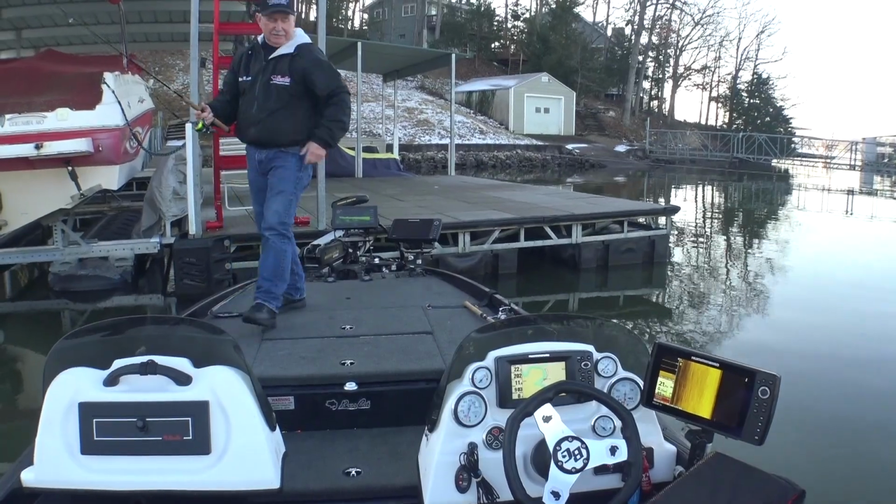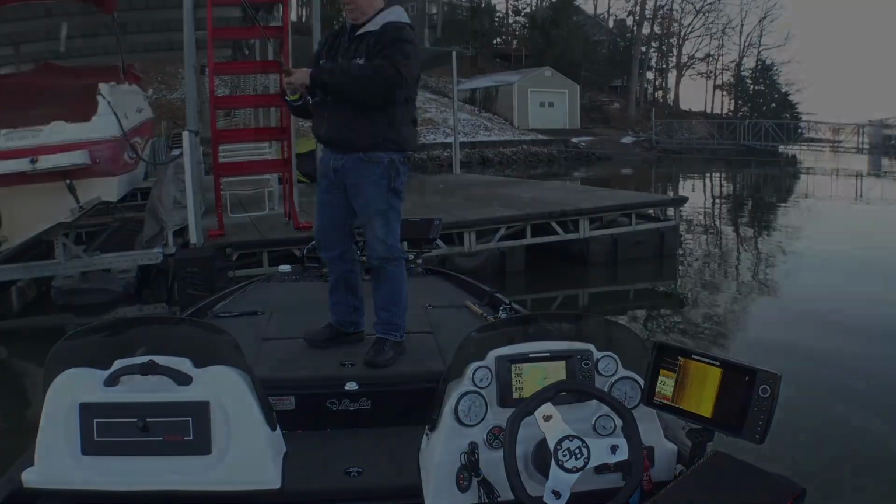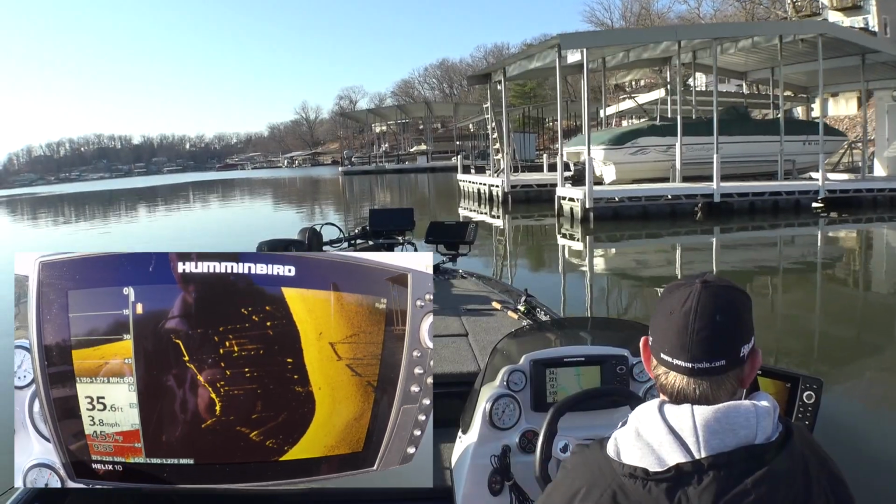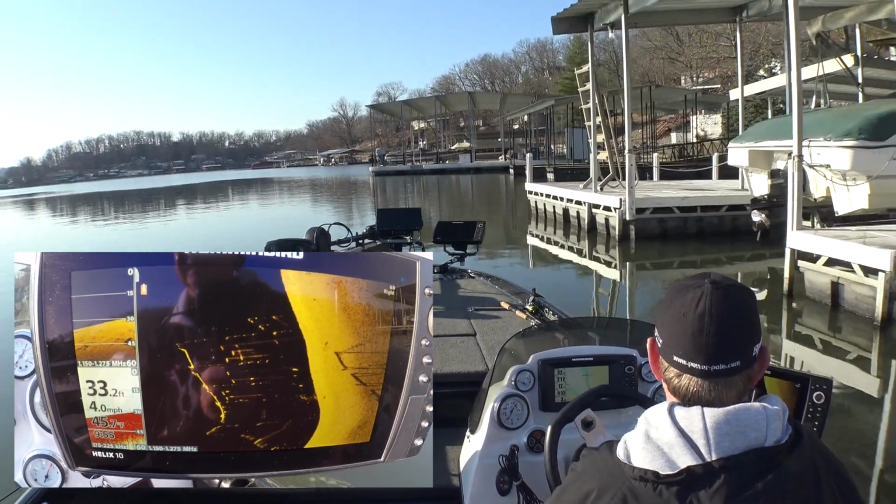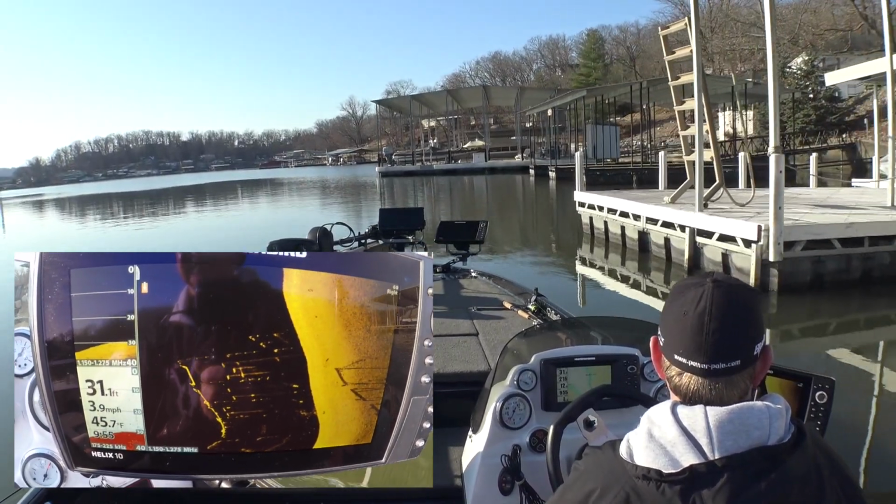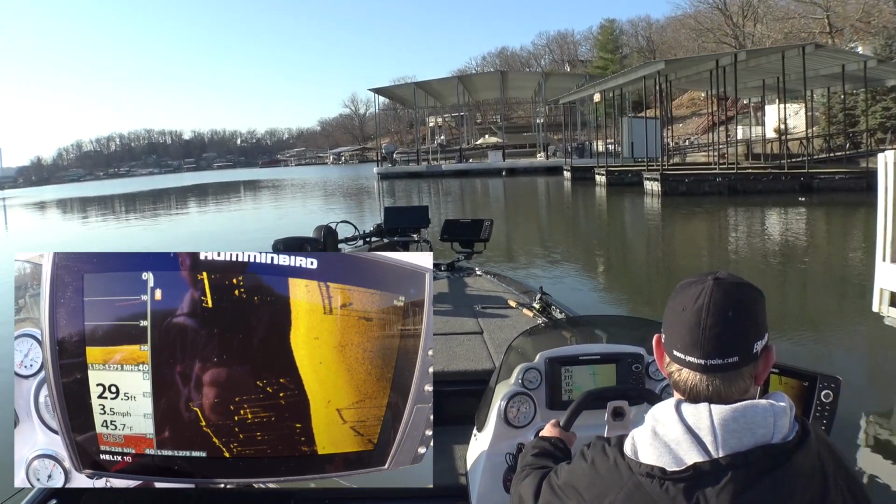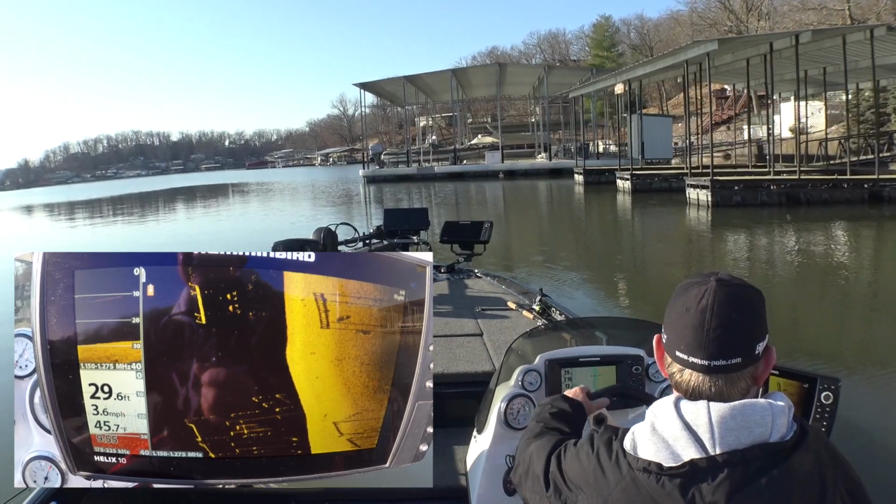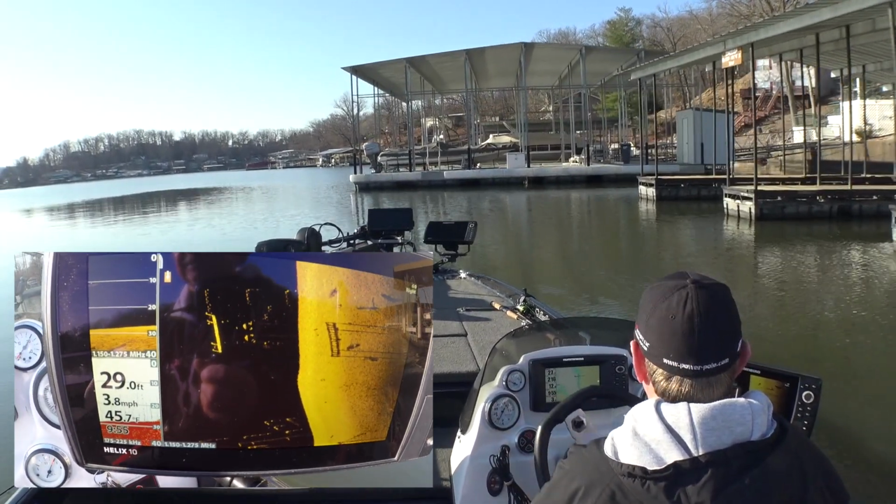All right, I've hit that gap 2 or 3 more times. No fish. Let's move on, see if we can find some more. Nothing to interest me there.